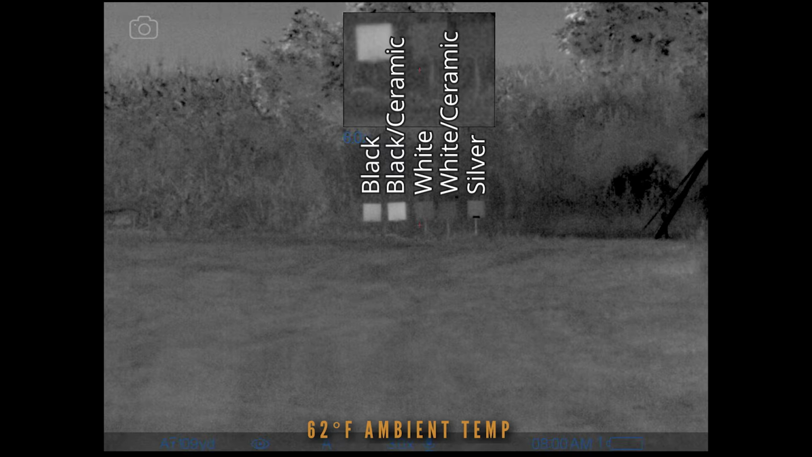Now, at 8 a.m., with the berm to the east, this picture is taken looking east, so it hasn't seen a whole lot of sun at this time just yet. But you can compare those, and it actually looks like the ceramic one is a little bit warmer, and then we've got the normal white and then the ceramic white. That's kind of what I expected there. The ceramic white looks just a hair cooler, but they're so close it's tough to really call that.